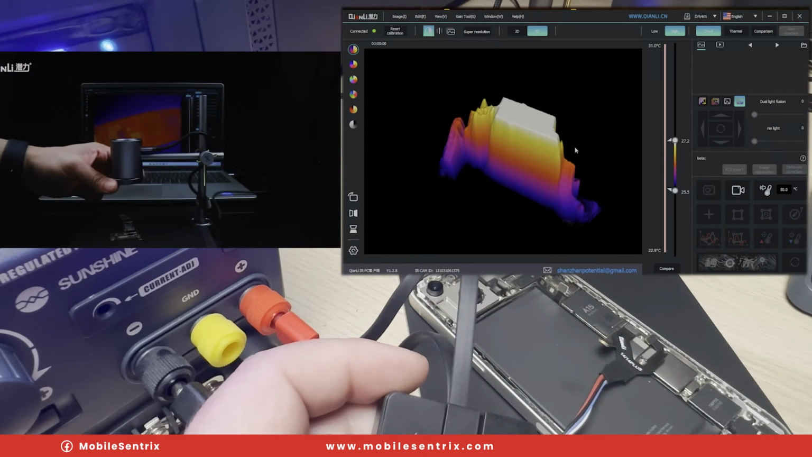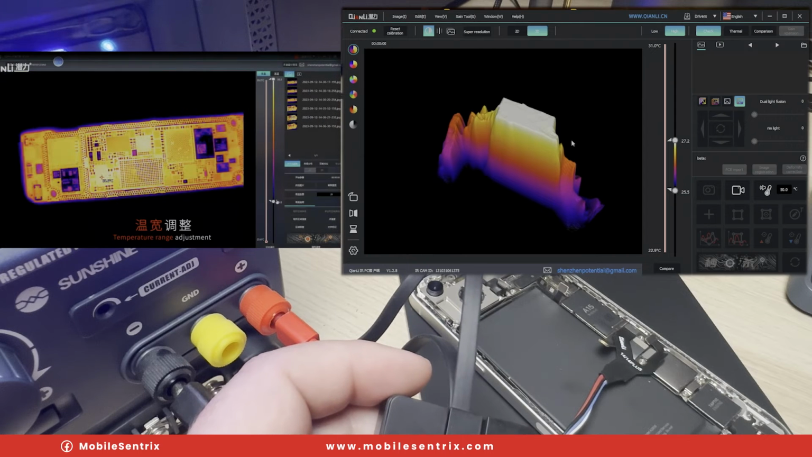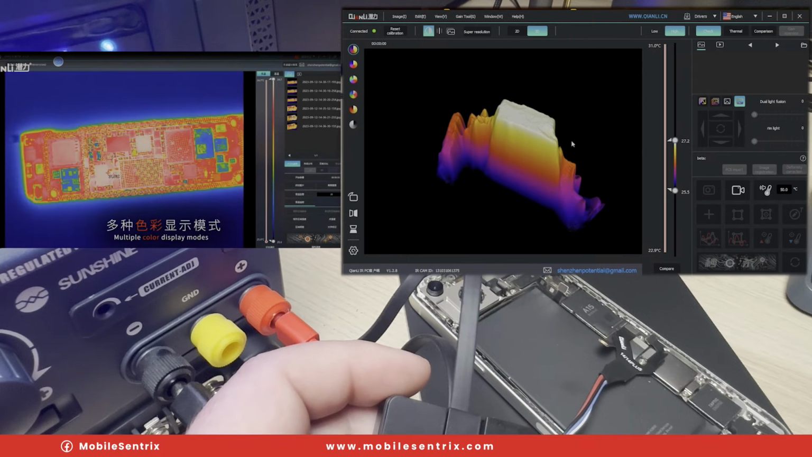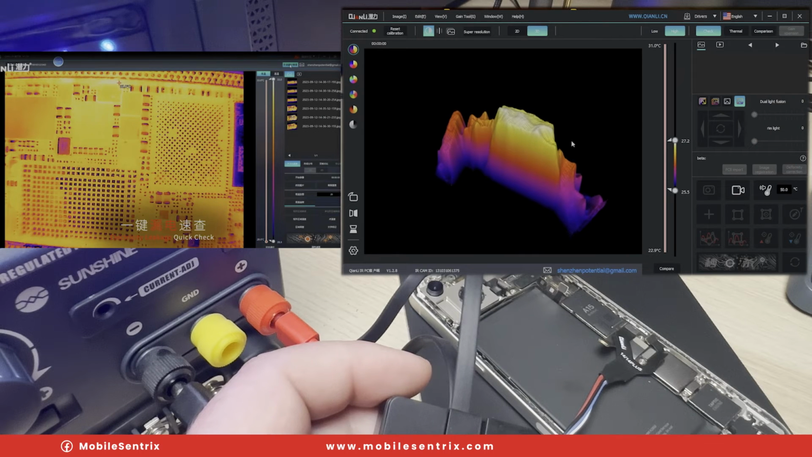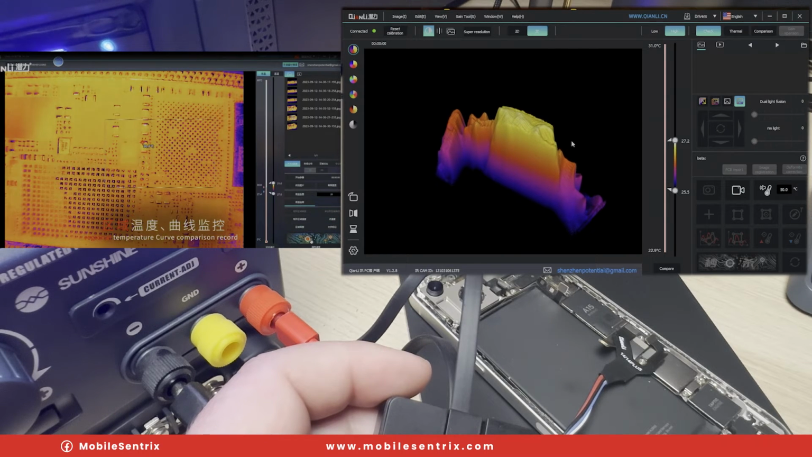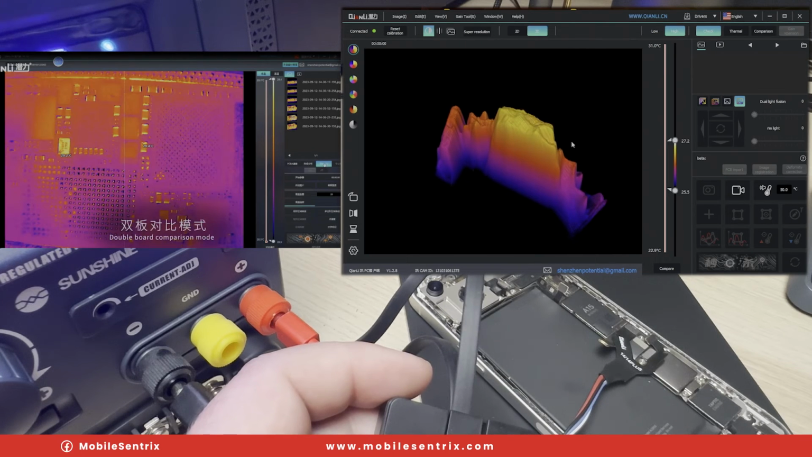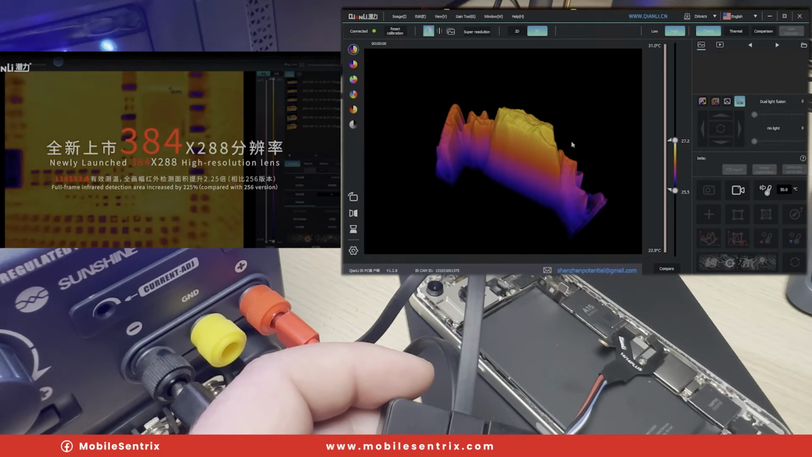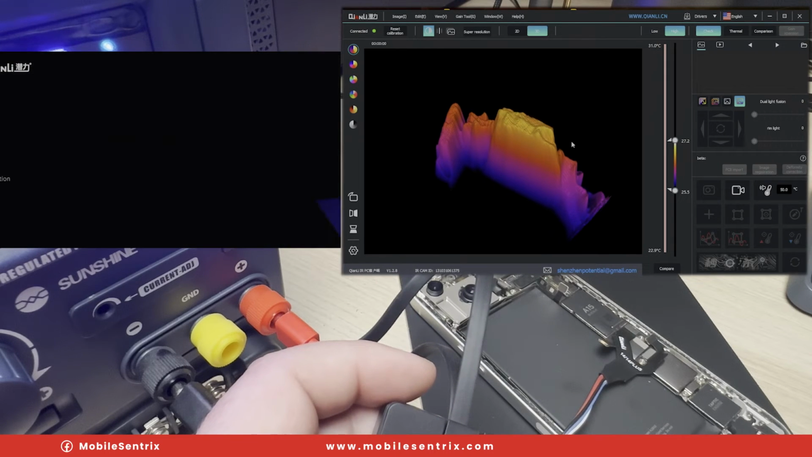Now if there was a short, I would get a higher spike instead of it being kind of uniformly heating. You'd get more of a direct spike. So this could easily help you isolate a short when otherwise you'd basically be looking for warmer spots if you were just using a 2D platform, which is still doable. It's just this is pretty cool that you could do that.